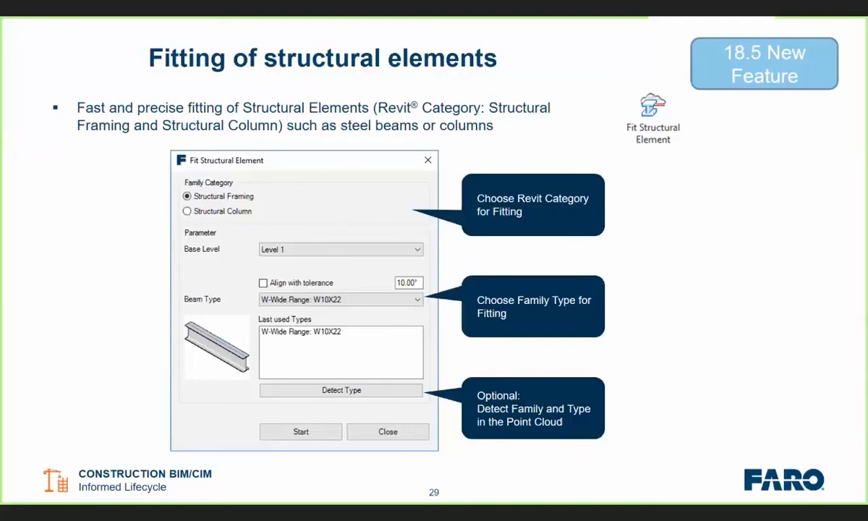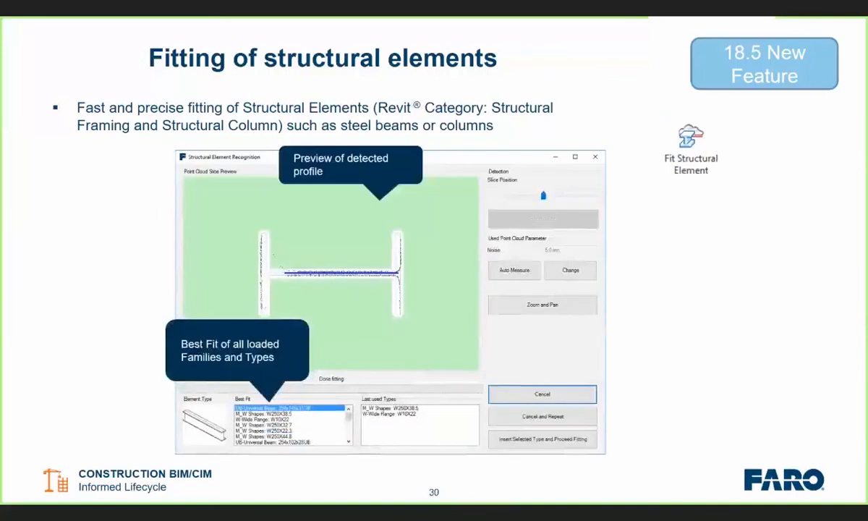We can choose our level, and what we can do is then detect the type of beam. What it does is it cuts a section in a specific view, and we'll analyze that against whatever families we have loaded in. Depending on how well we've cropped that, or how well we've calculated the noise on that as well, we can fit that to that cross section. So I'm going to show that now.